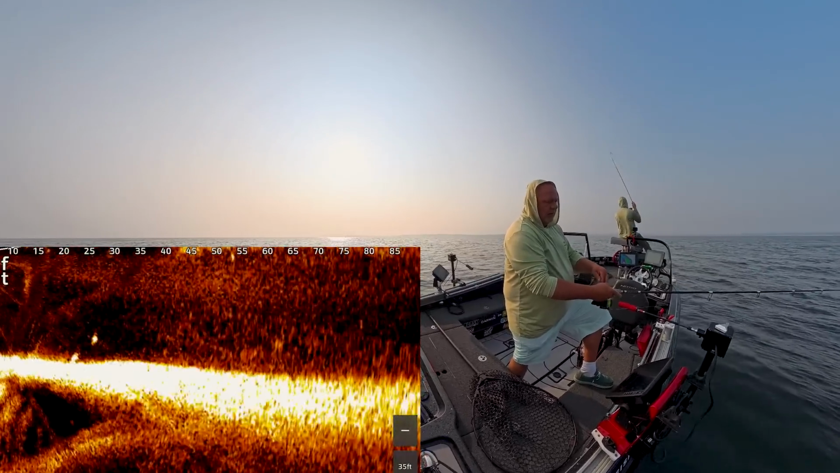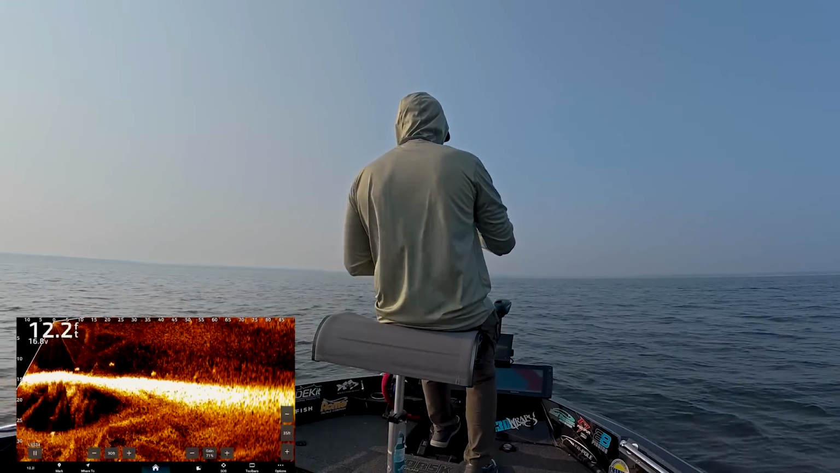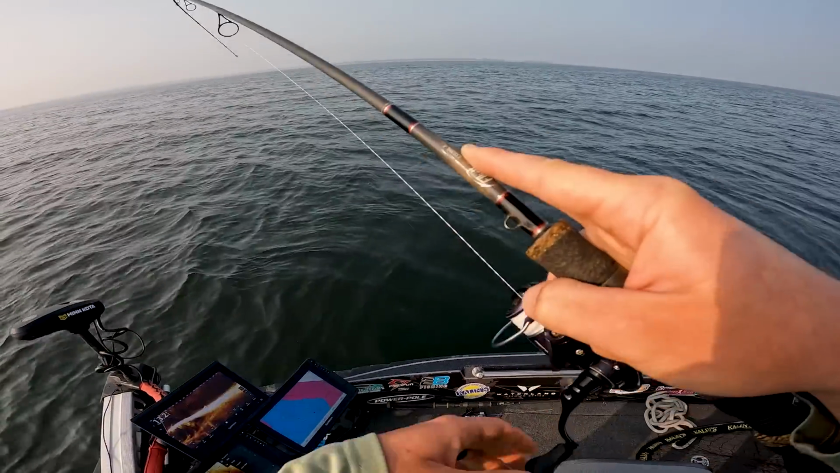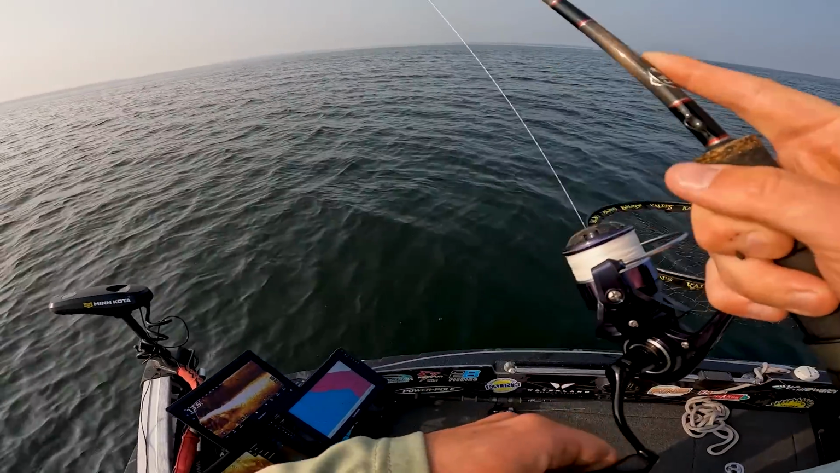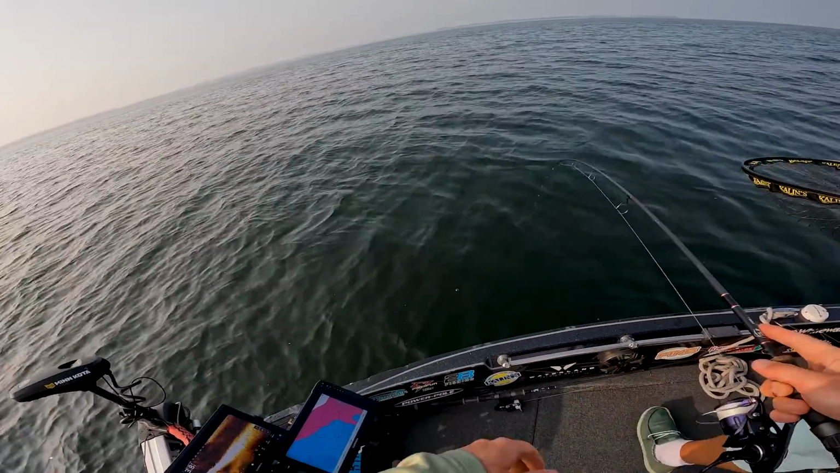Oh, got him. Got it, boy. Got him. You can go light enough where you can float it there for a little bit. That seems to be the ticket, because right now they're not really willing to chase. But if you can go light like we are with that 1/4 ounce search bait and just float it in front of them for a couple of seconds, it seems to be doing the trick.